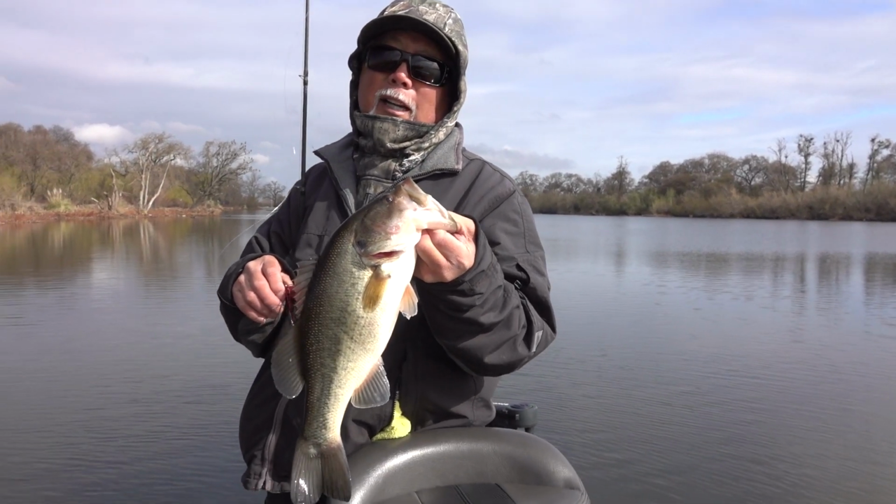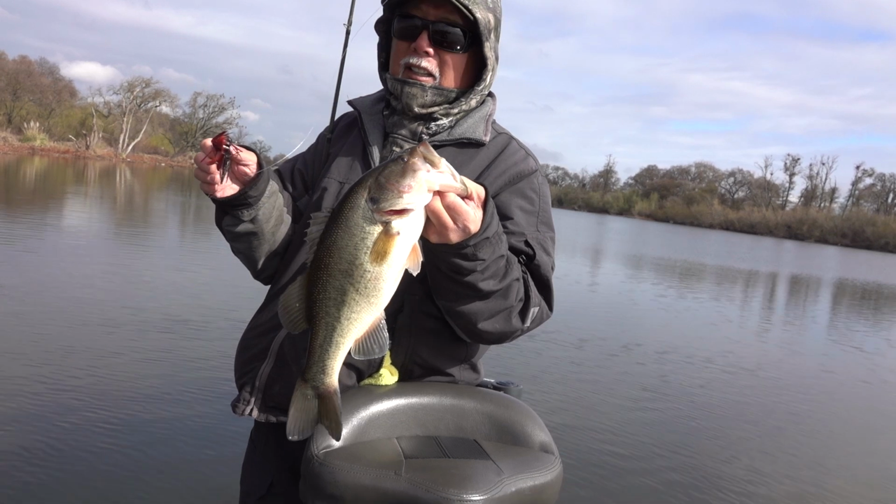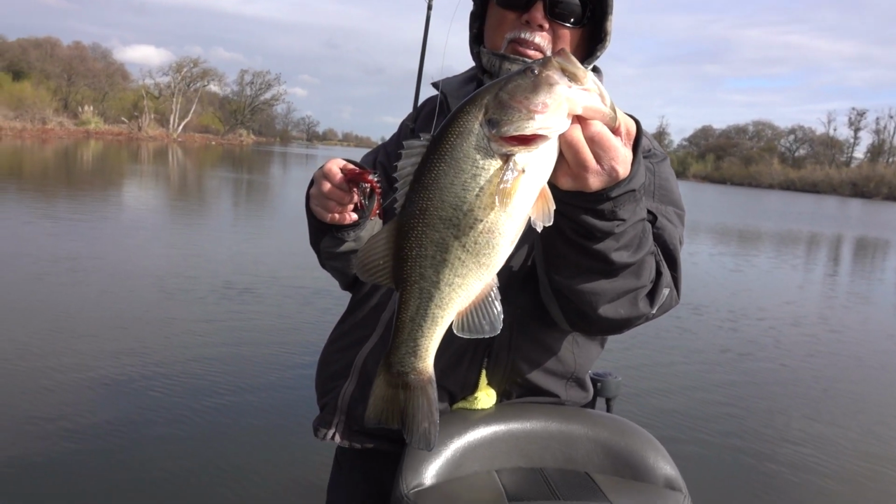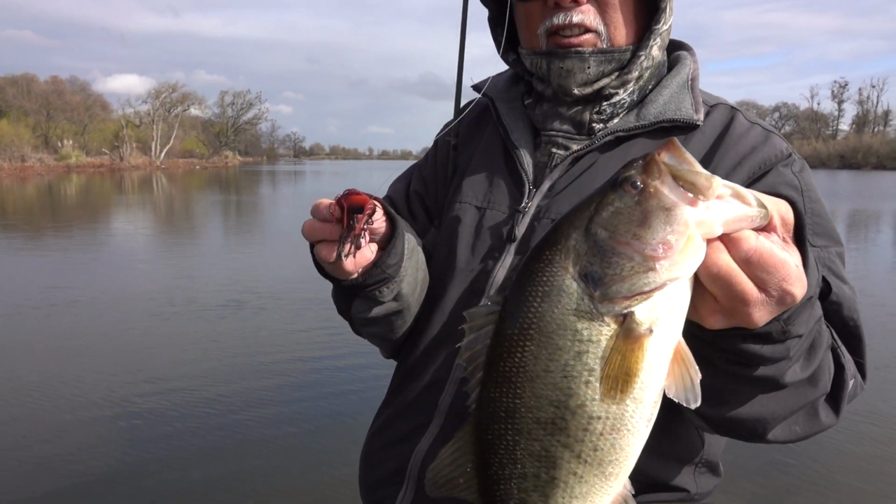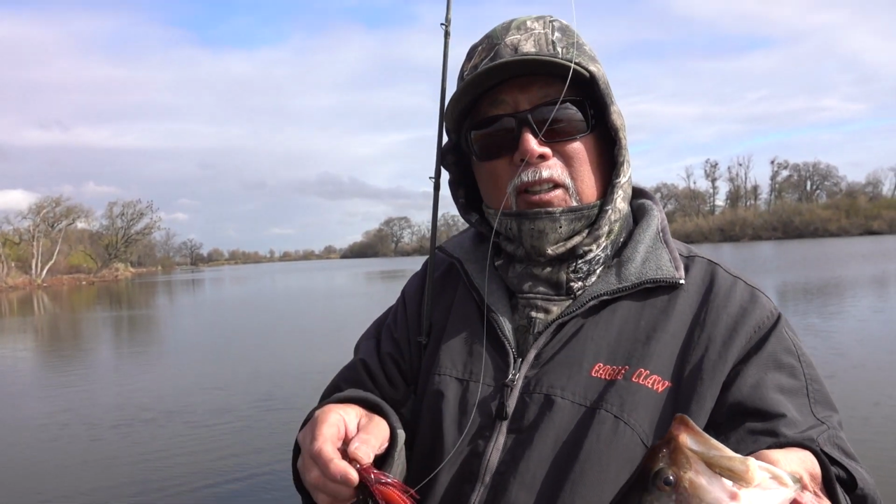Water temperature is 49 degrees. I was scanning with the live. I was pitching a brush hog, and then I saw this flat, picked up my chatterbait, boom, fish on. How do you know which color chatterbait? I like to use dark colors. You see the water is a little dark. This has been one of my go-to colors.